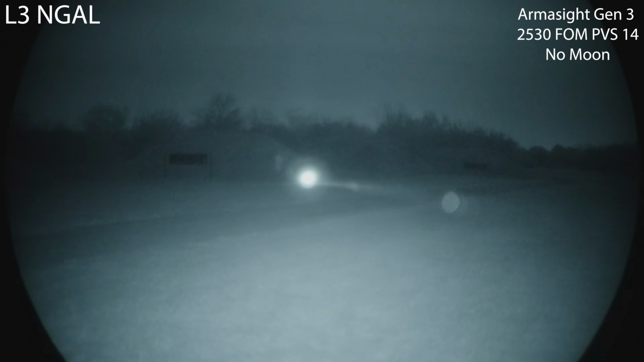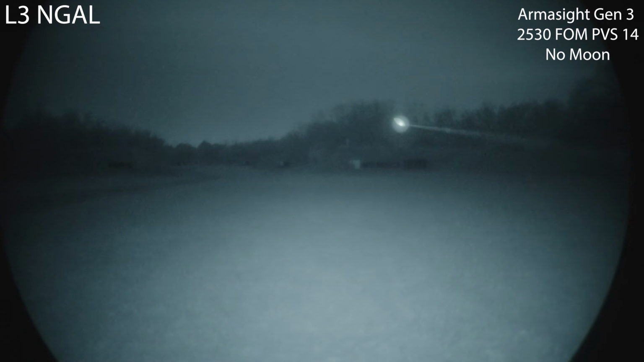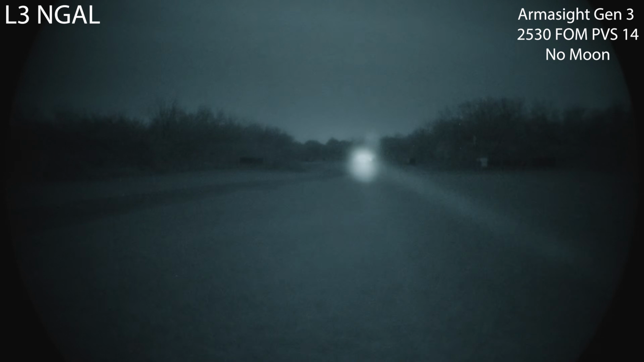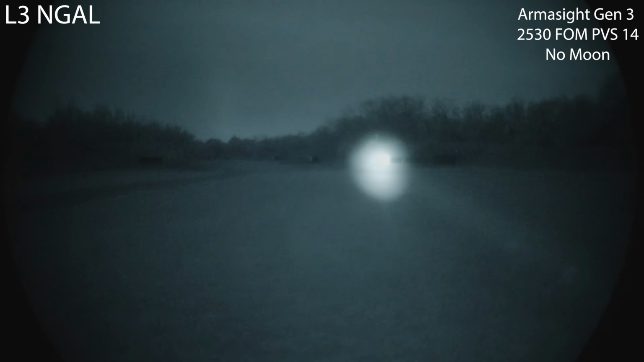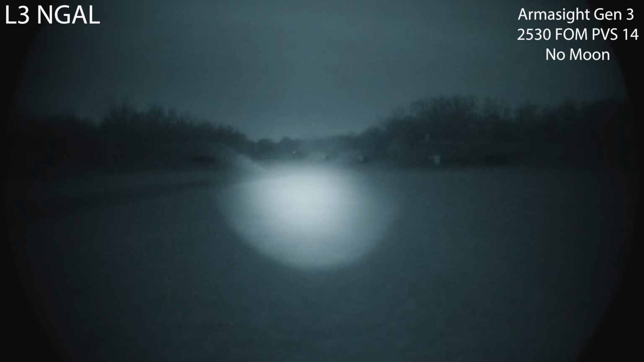And here's that laser without our diffuser, just so you have some reference. So pretty strong device, and the weight to strength ratio, just how small, compact, and light this is, pretty impressive overall.